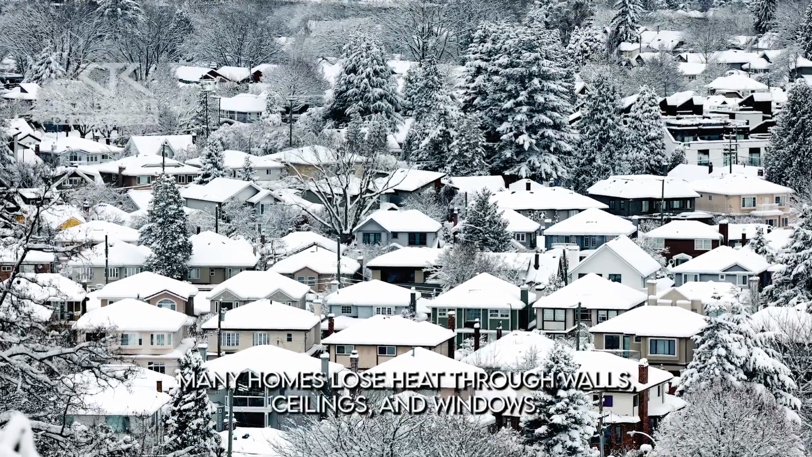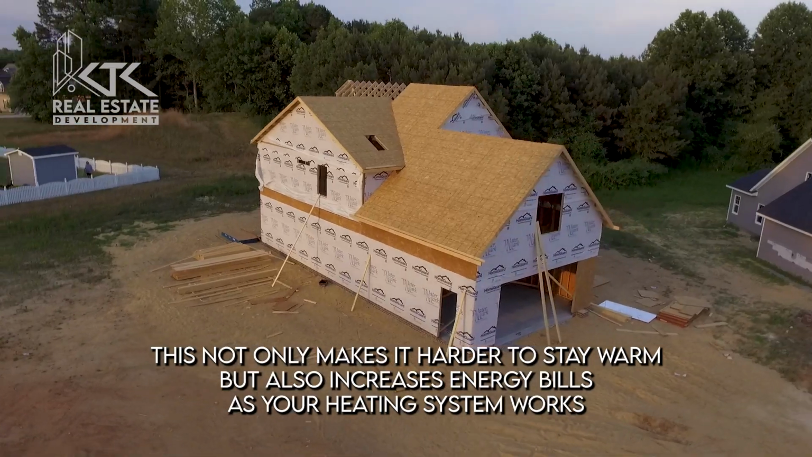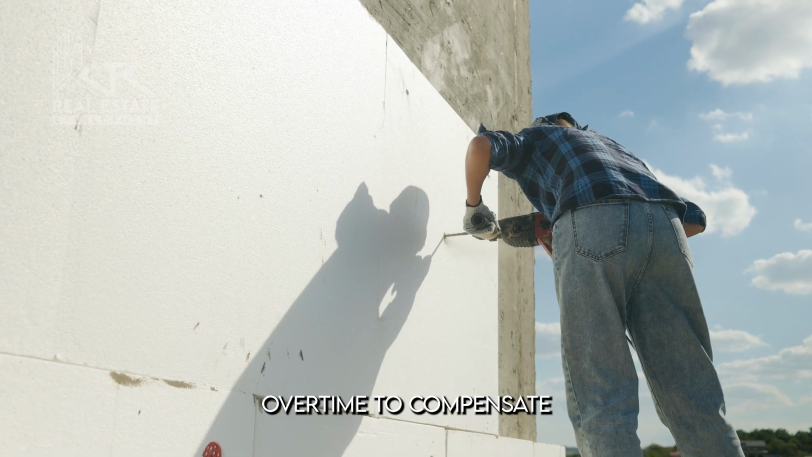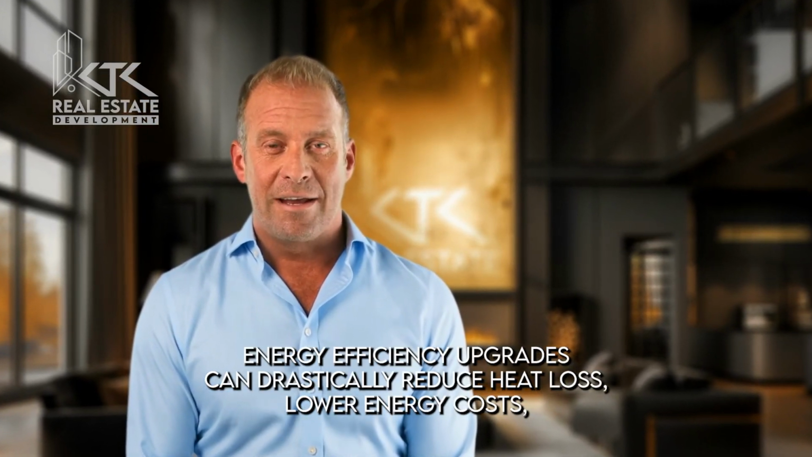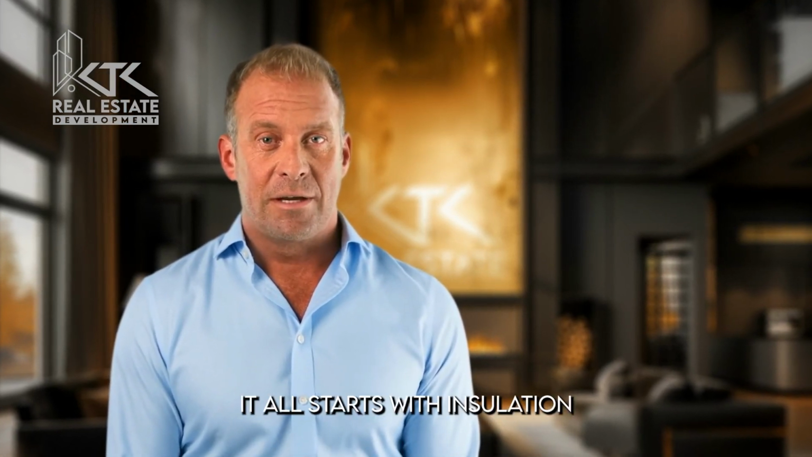Many homes lose heat through walls, ceilings, and windows. This not only makes it harder to stay warm, but also increases energy bills as your heating system works overtime to compensate. The good news? Energy efficiency upgrades can drastically reduce heat loss, lower energy costs, and create a cozier home environment. It all starts with insulation.